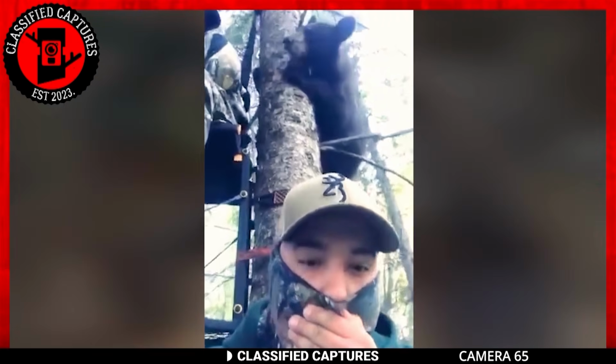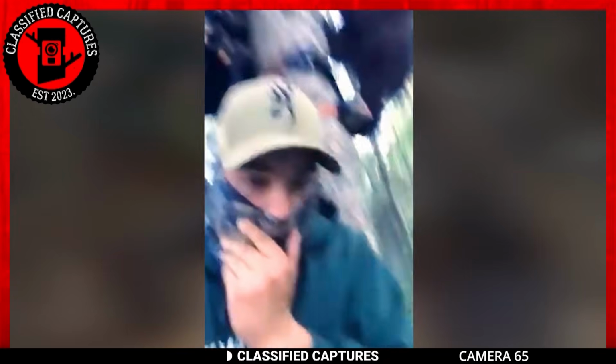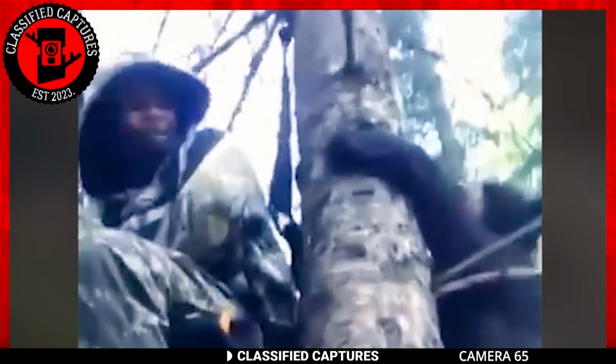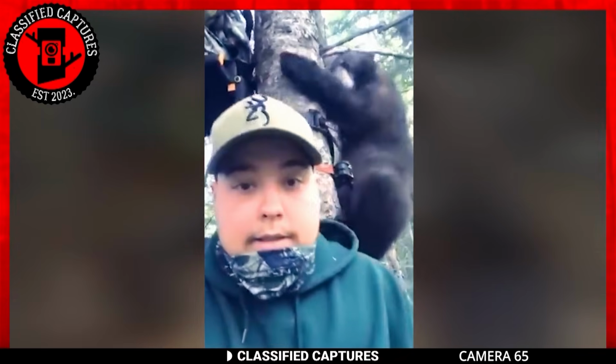The man closest to the camera appears unperturbed by the black bear's presence, even sharing a momentary giggle as the bear reaches their level. However, the second explorer displays discomfort and seems poised to leap should the bear make a move. Before long, the black bear begins its descent, prompting audible sighs of relief from the two men.